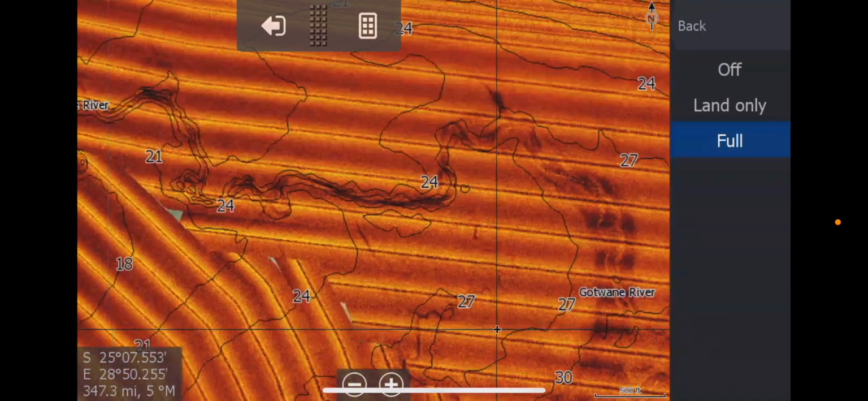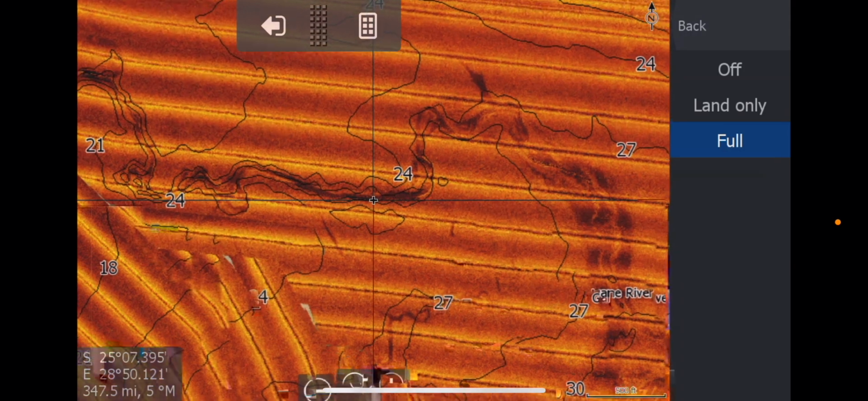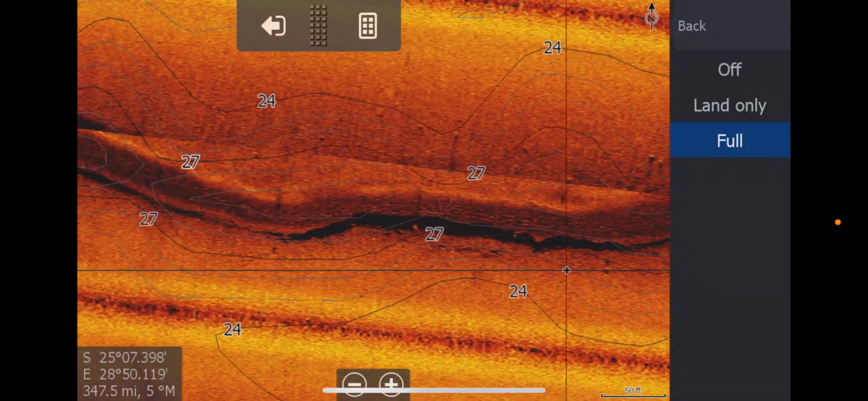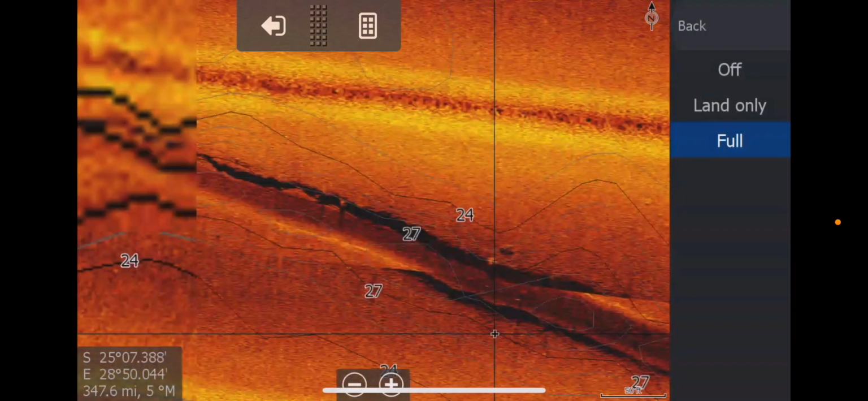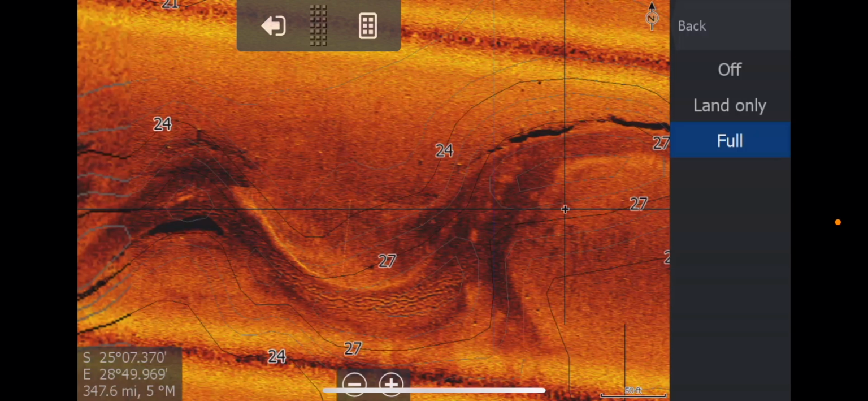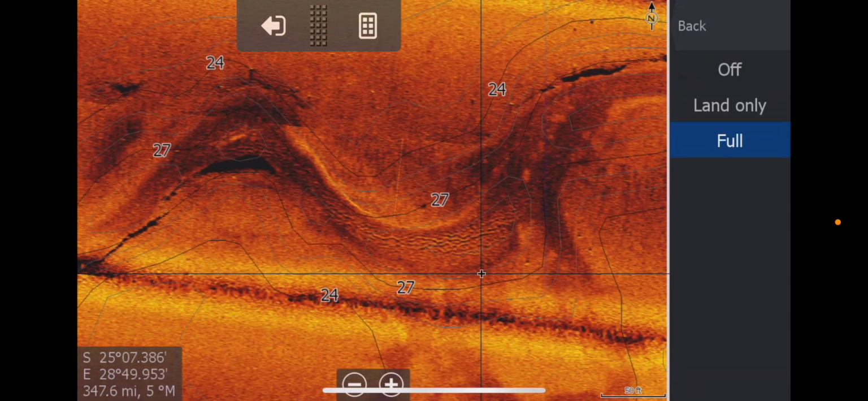If you zoom in there, you might think because I was running at a much lower frequency, you can't see the detail. Not the case. There's some awesome information there. Not quite as nice as the ultra high frequency, but certainly usable.